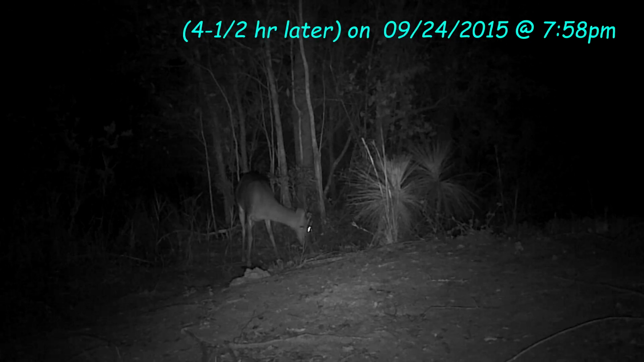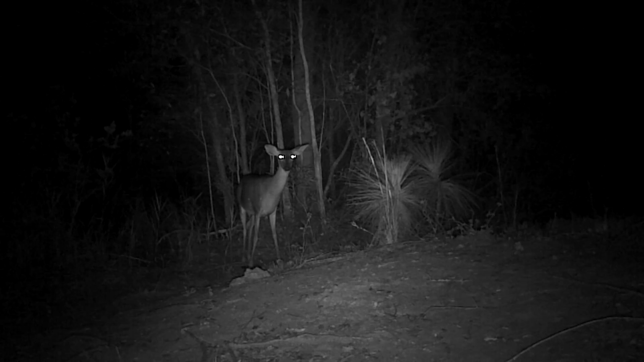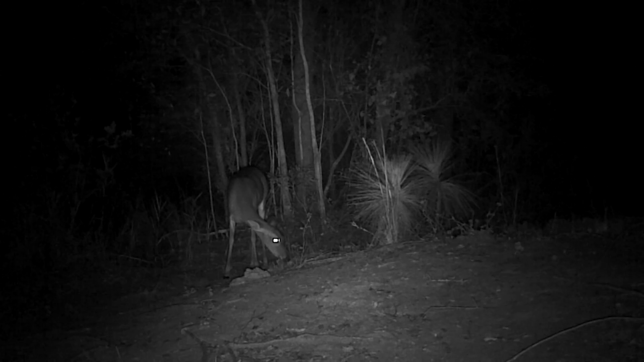4.5 hours later, this is a very good mature doe. She's in there smelling all, and she sees that camera also. But she's smelling where all them bucks have been leaving scent.